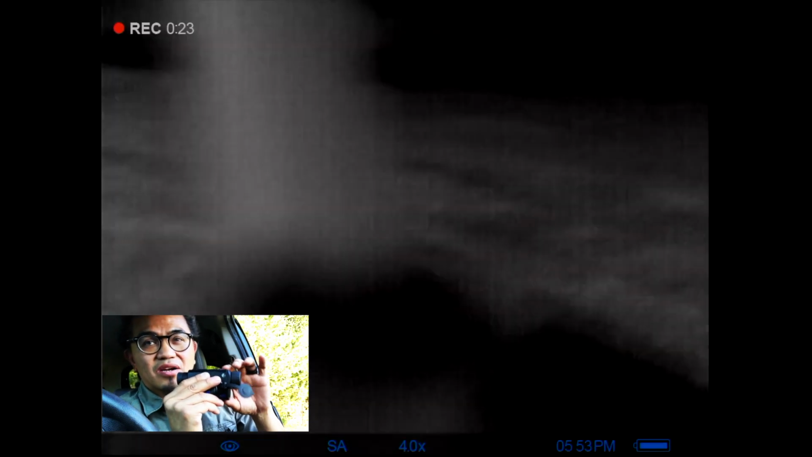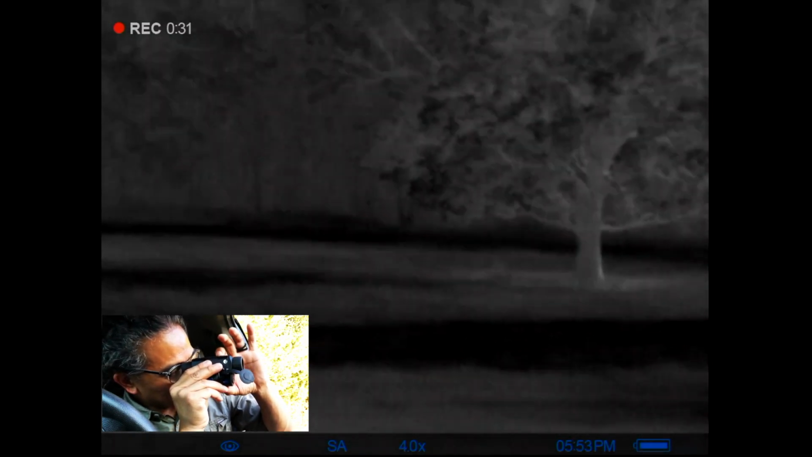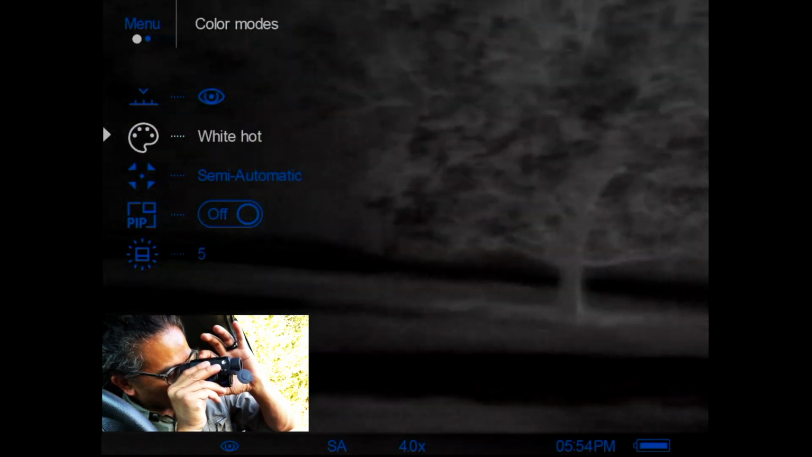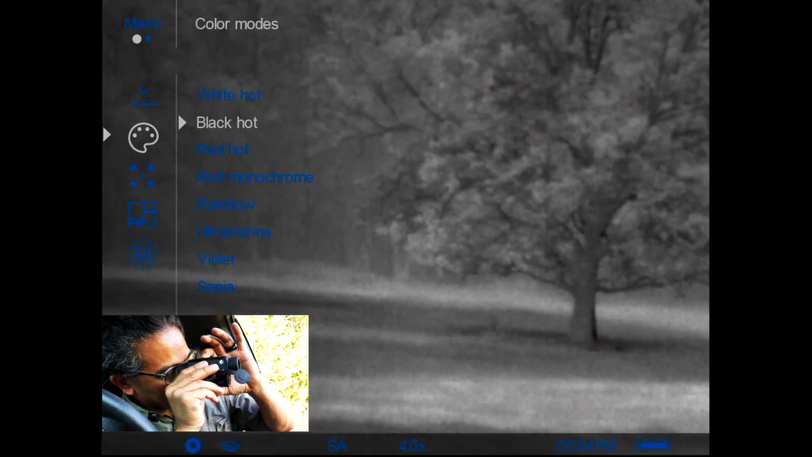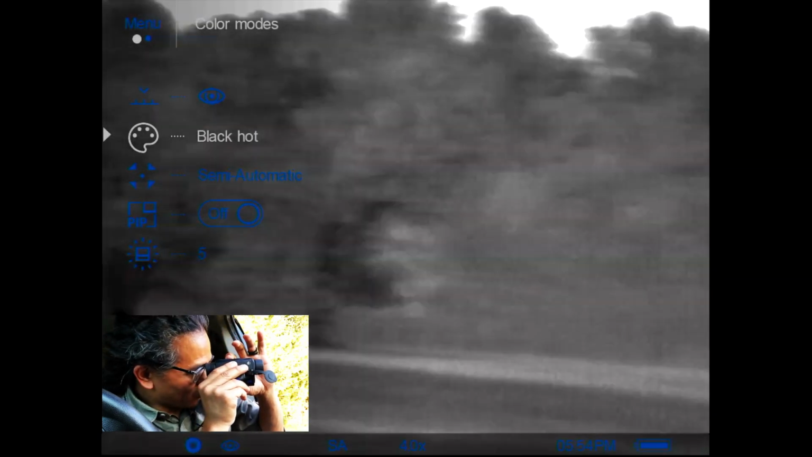I've got this set on semi-auto refresh. I think it'll help save the batteries on this. I've got a secondary battery coming probably in the next couple days. And I'm going to use the black hot. I got it on white hot right now. I'll go ahead and switch that to black hot. I just prefer, I even shoot this way. This is kind of my preferred thermal imaging.